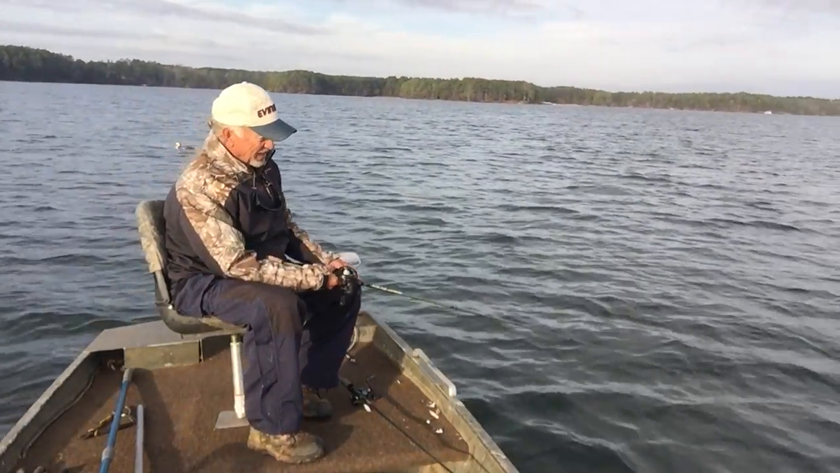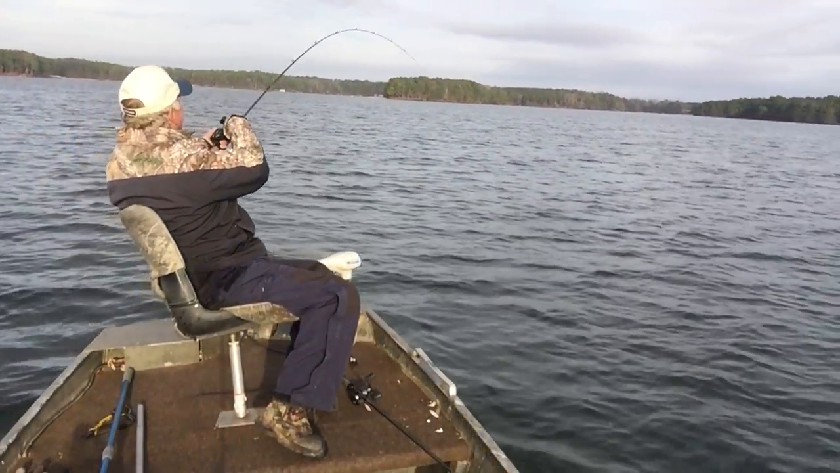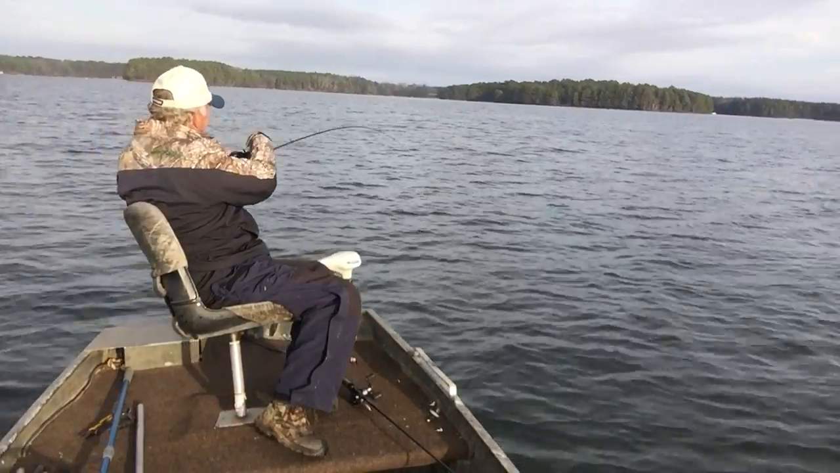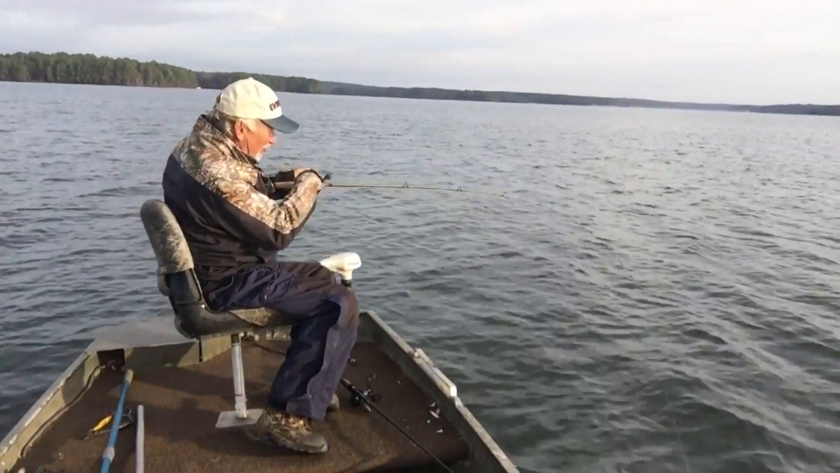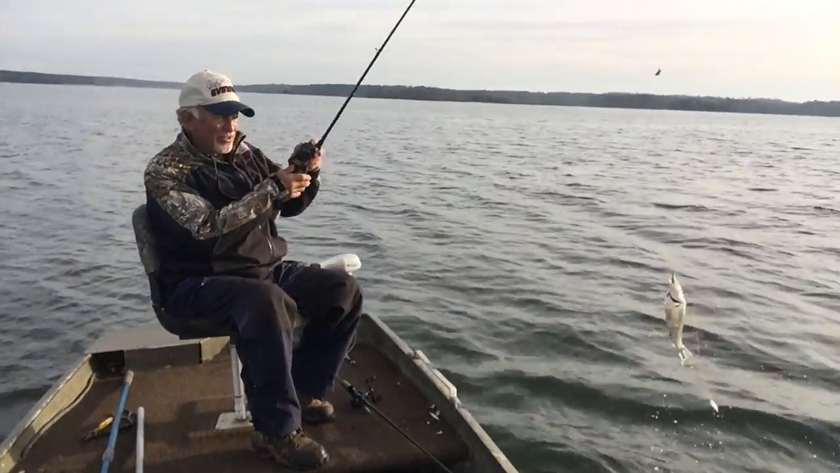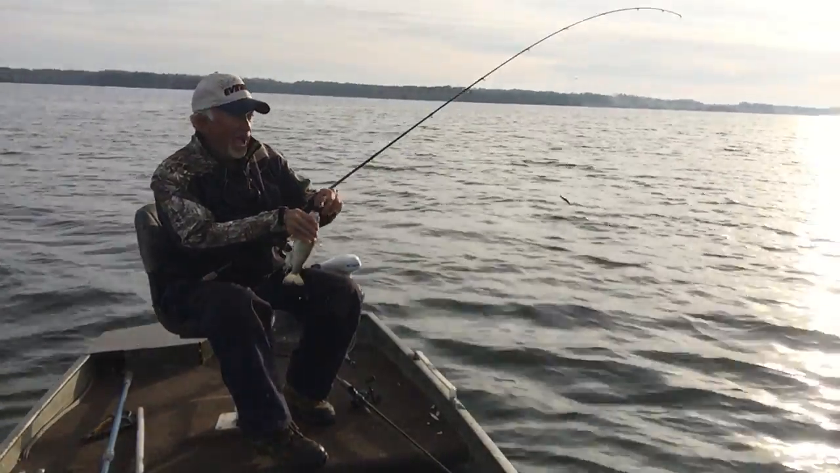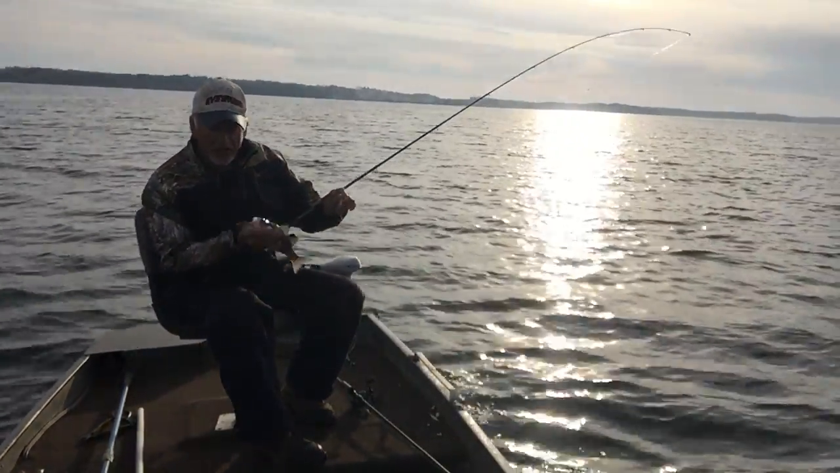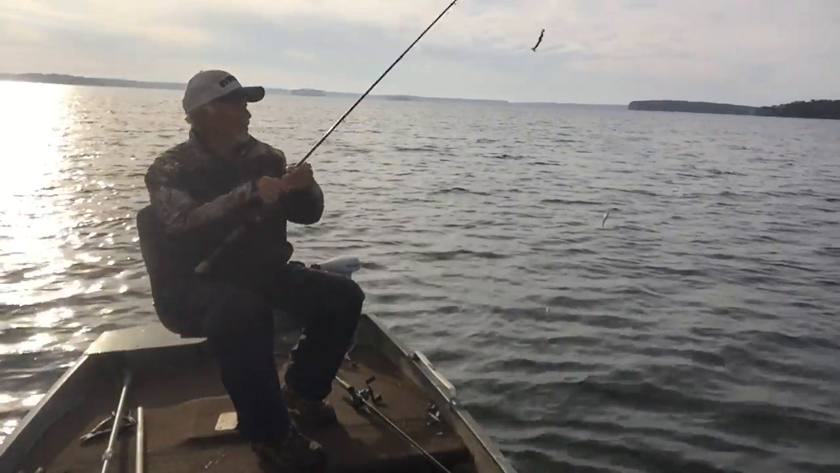All right, kind of got, oh, there he is. There he is. Oh, my, there he is. Huh. Now see, that just shows the difference between one day and the next. Yesterday, we couldn't catch a fish in here on top of this ridge. Wasn't nothing here. They were out at 60 plus. Today, they're at 45 to 50, 52 plus.